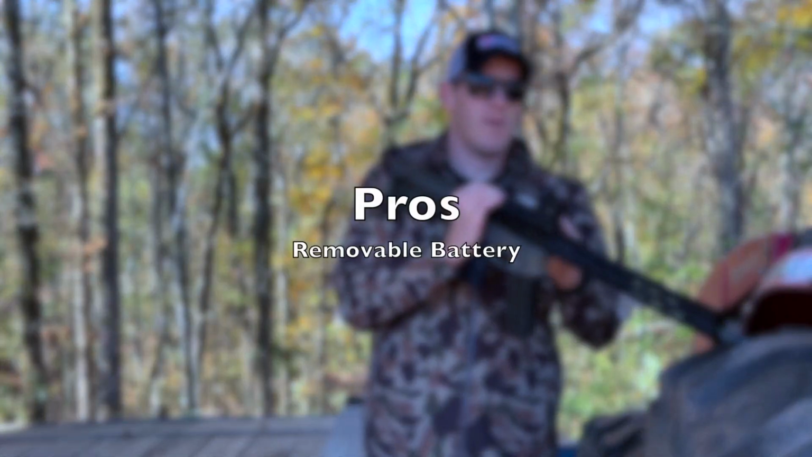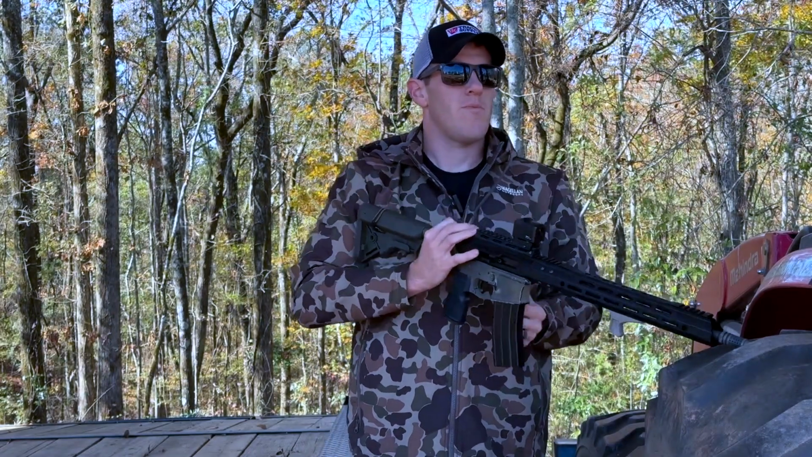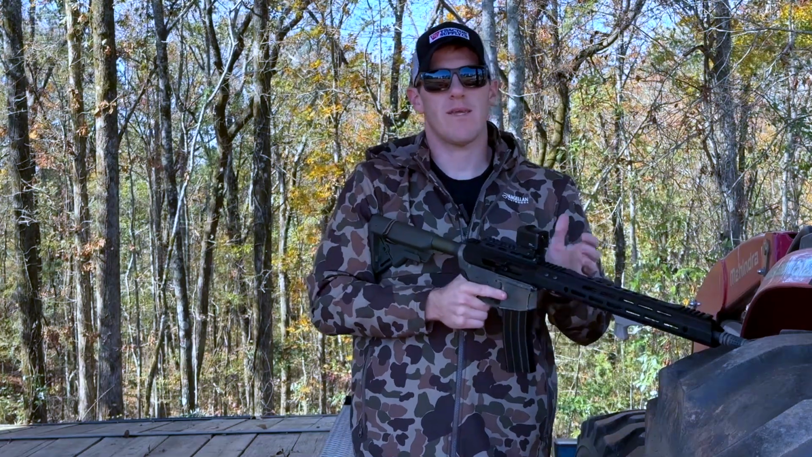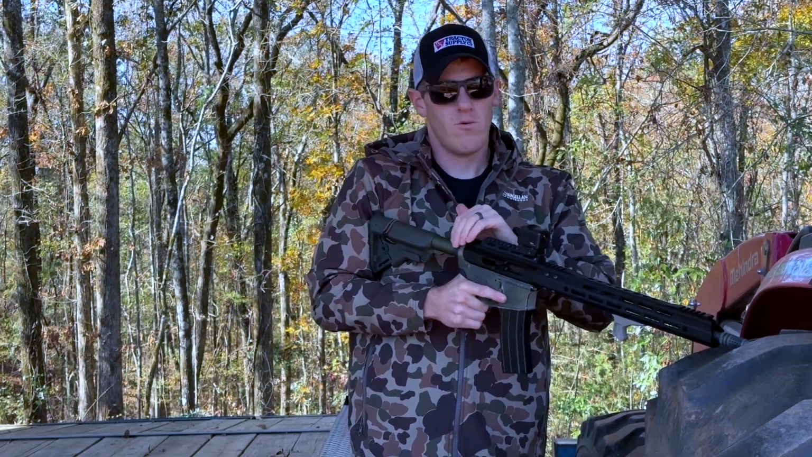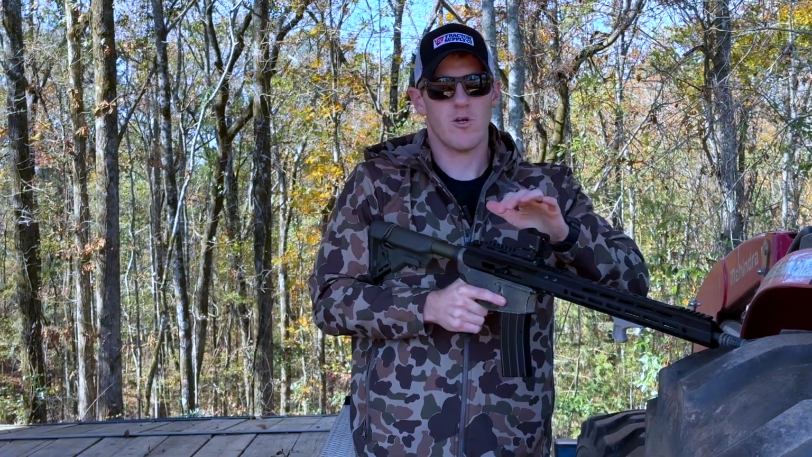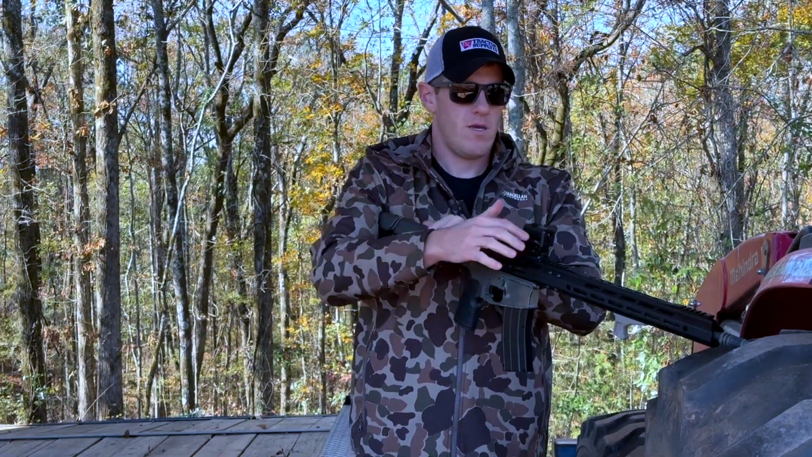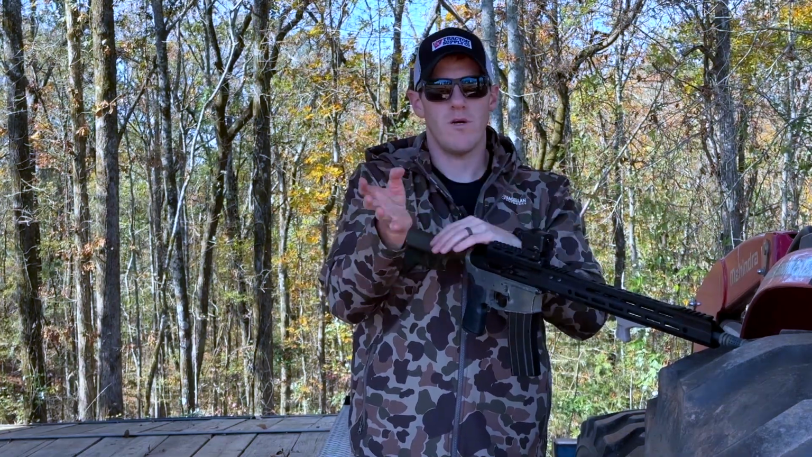Another pro, while we're talking about batteries, is the fact that it has a removable battery. It can be a pro and a con, because some people like rechargeable batteries. It would be cool if that USB-C on the side could charge the battery. It doesn't. The USB on the side is an alternate power source. It does one or the other.